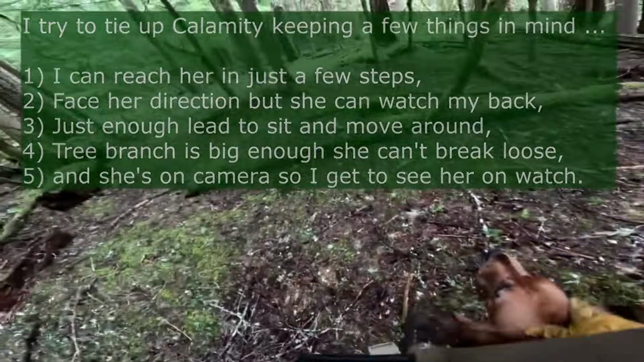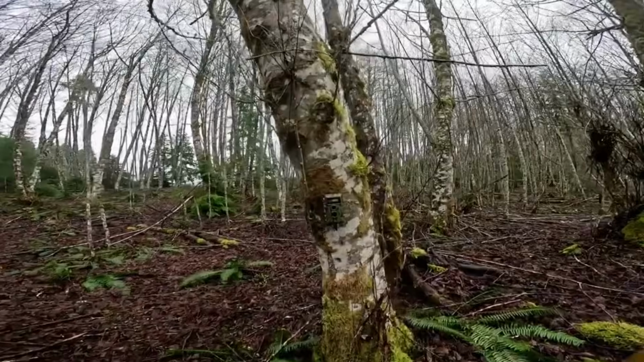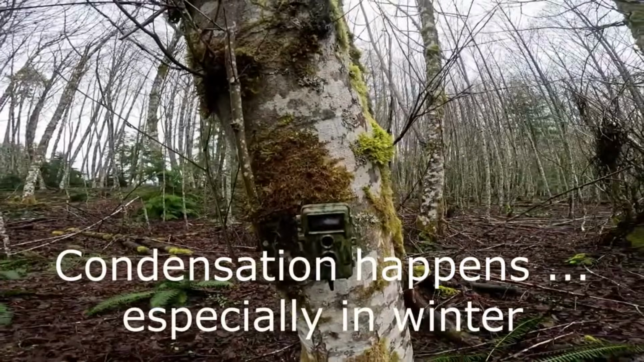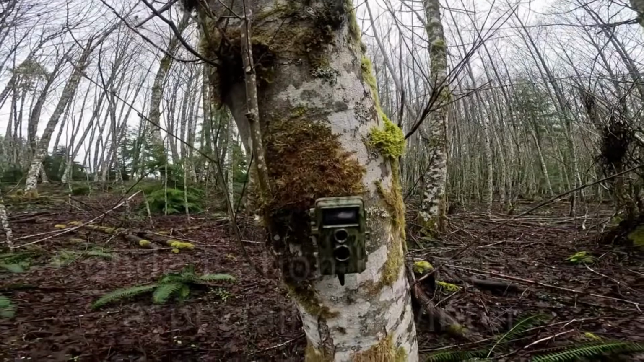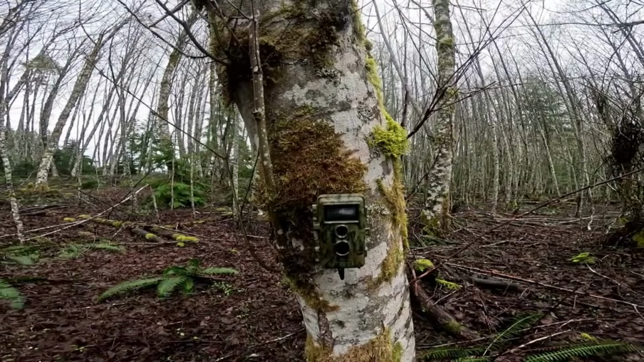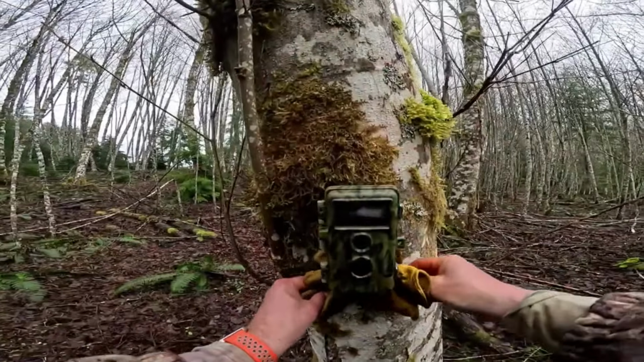Are you trying to trip me, huh? Well, I don't know about this one. Look at that. That's what happens a lot of times when you run your cameras in the winter. You get great stuff, but you also lose a few cameras